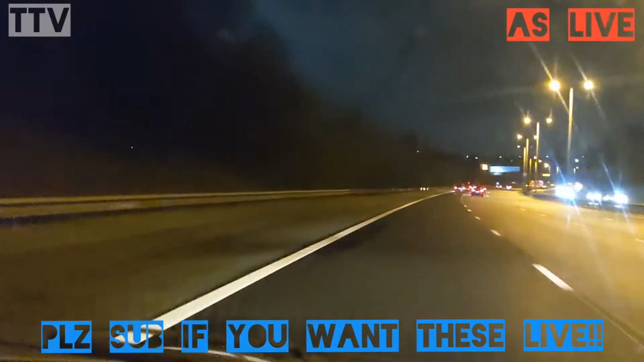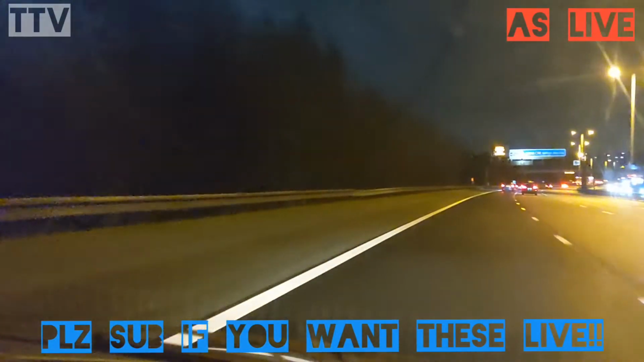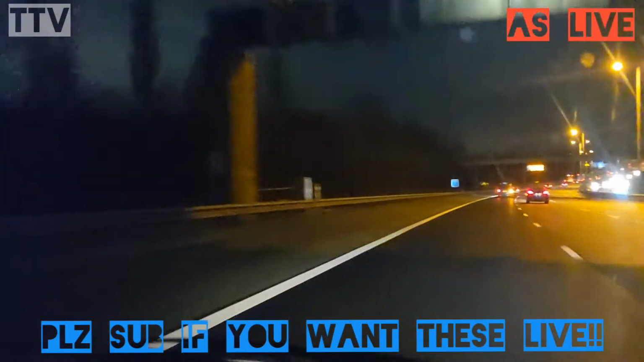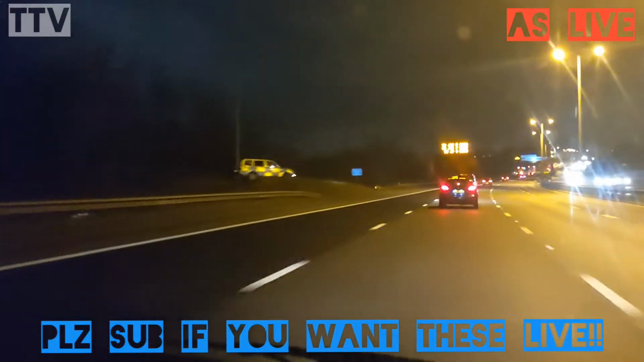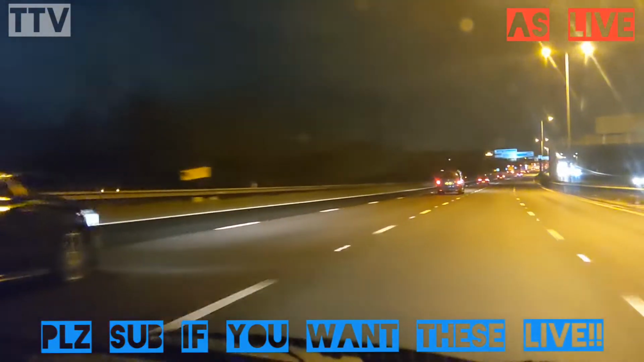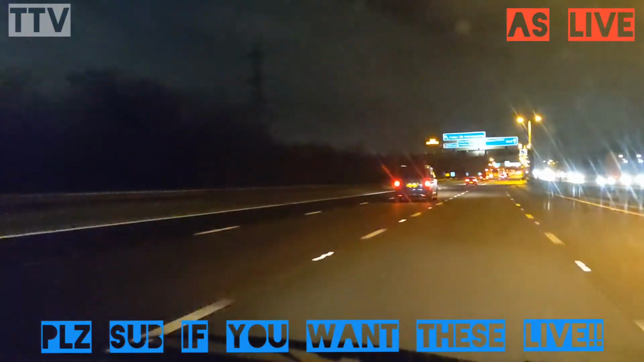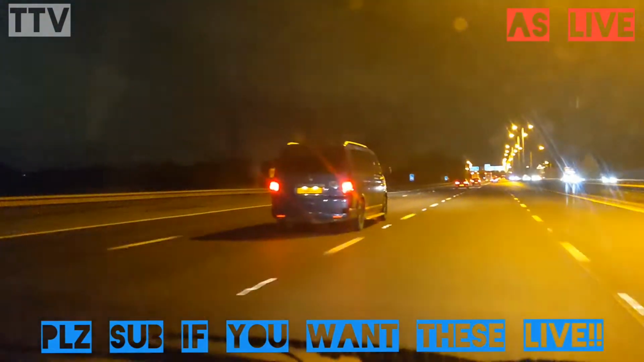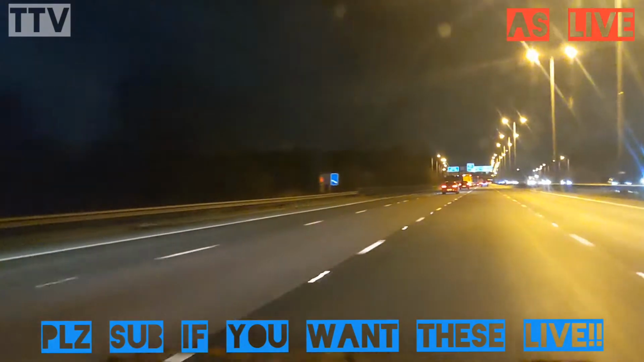So as we're coming round now, doing 70. Again, the motorway's been pretty quiet, but look at this here ahead. It's just literally all red lights. Just bonkers. Still doing 70. Temperature is 3.5 degrees. It is 20:54.